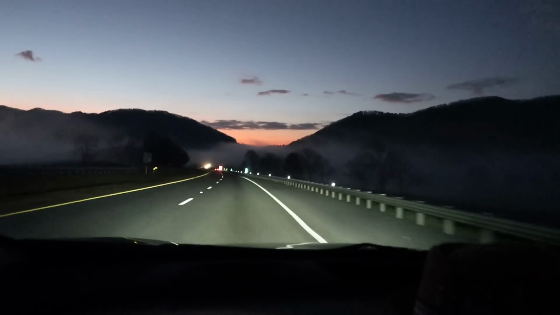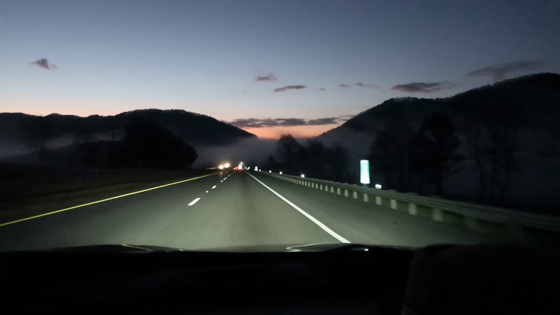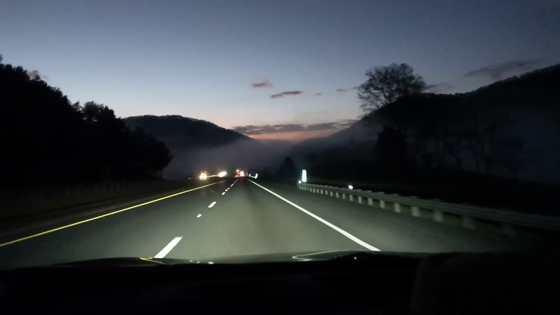I don't know how to feel about this rising sun, but that fog over the mountains, it's awfully pretty.